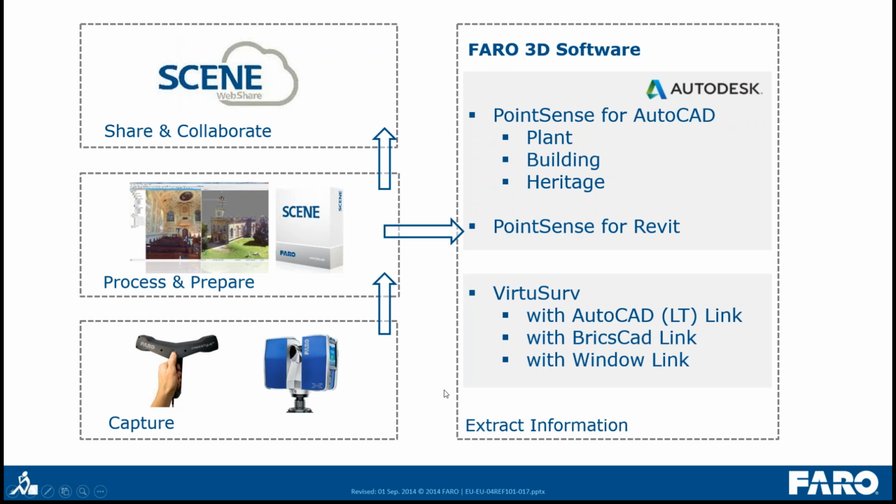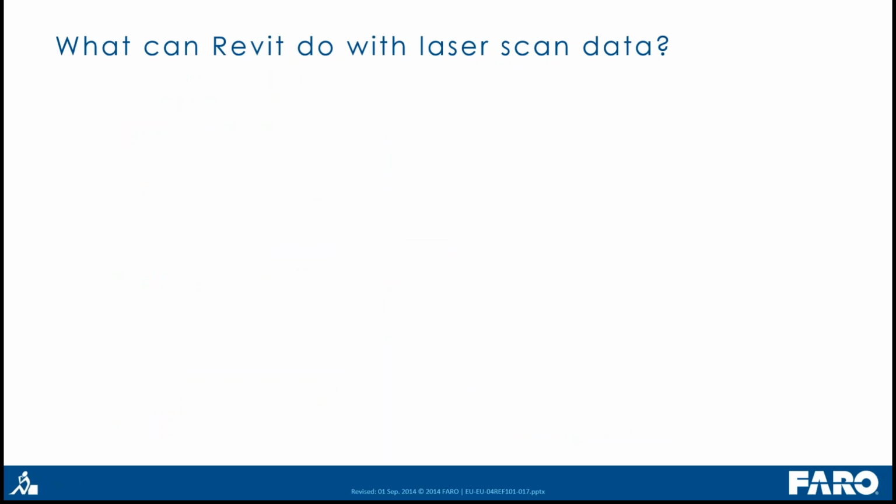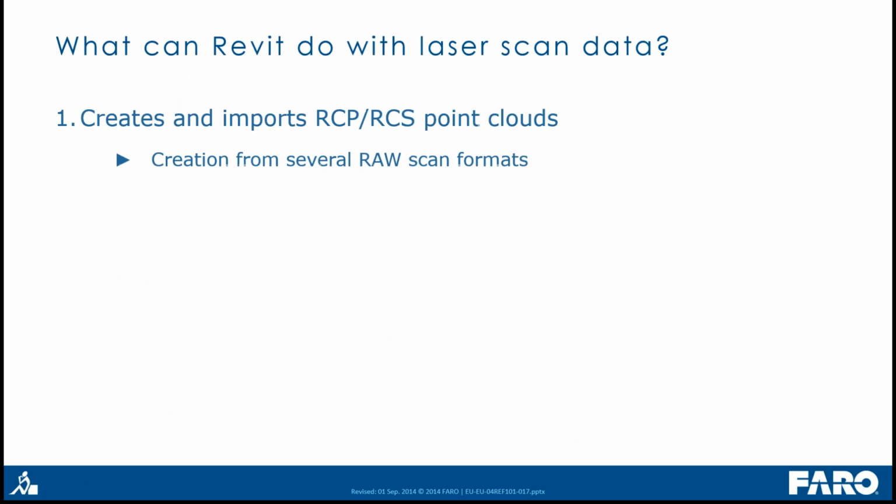let's talk a little bit more about PointSense for Revit and Revit itself. First of all, let's have a look at what Revit can do with laser scan data. Of course, you can import ReCap data from RCP and RCS. ReCap is the Autodesk laser scan format.